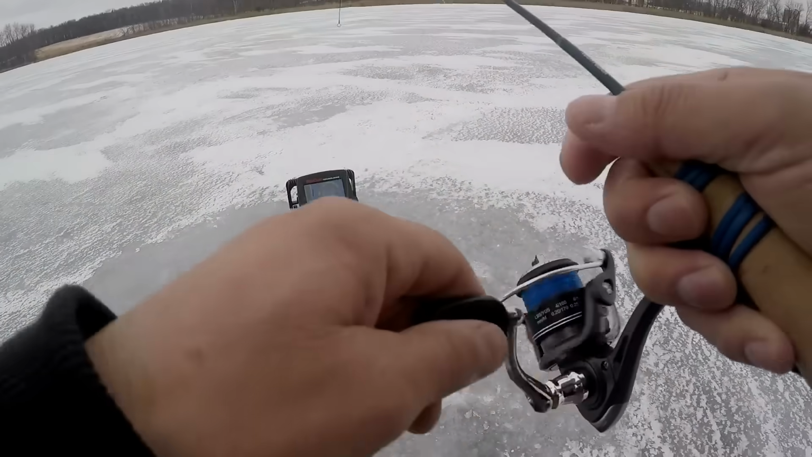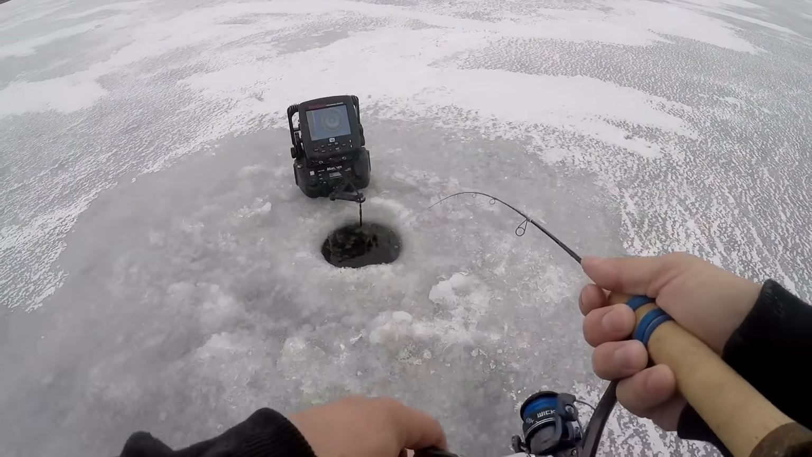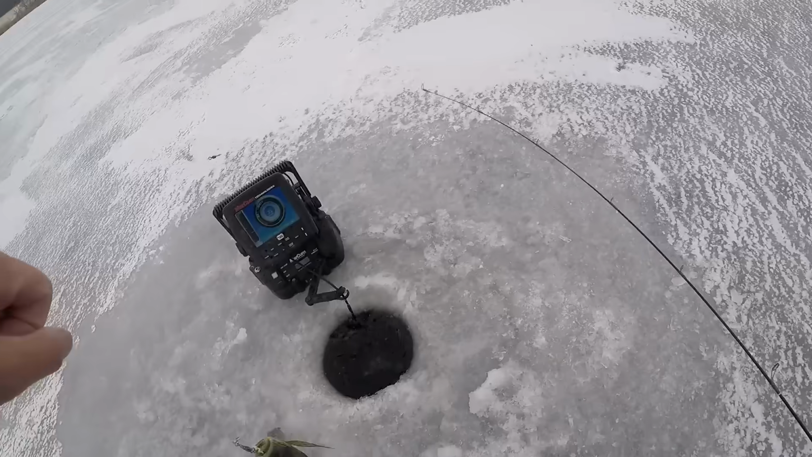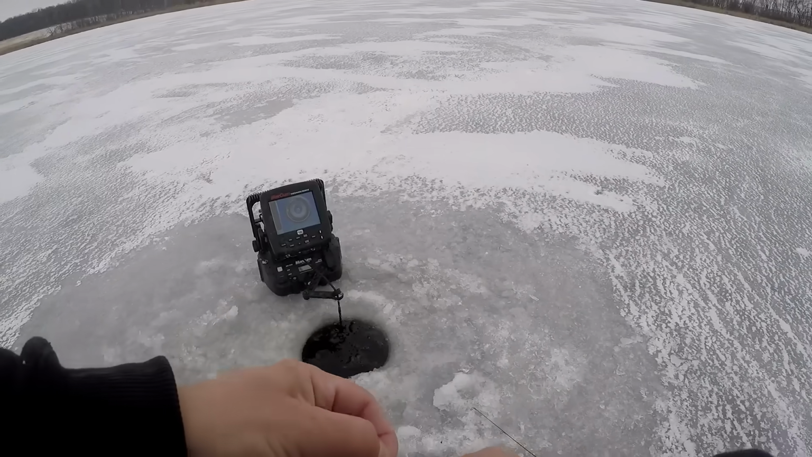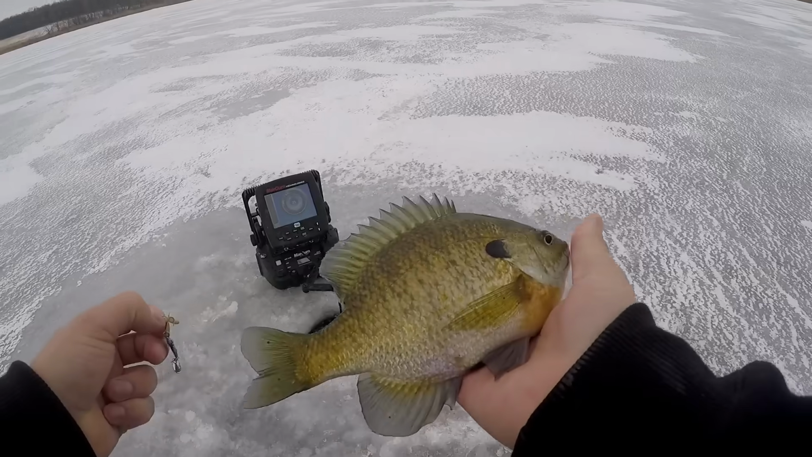There we go. That's maybe a nice sunfish. Oh, that's a real nice sunfish, you guys. Oh, there we go. That is a real nice bluegill right there. You come up and rip that thing. It's hard too.